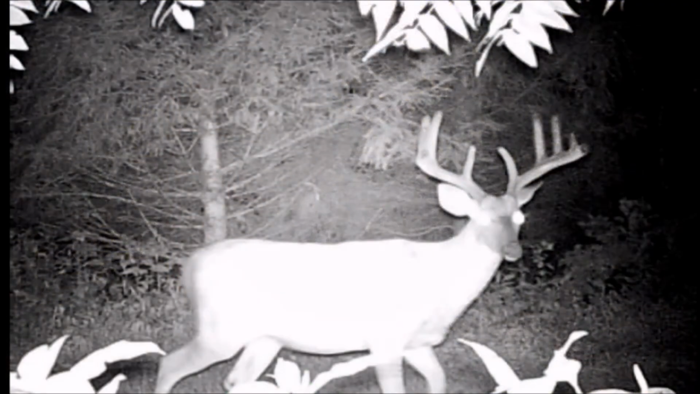Okay, here it is. What a beauty. You can see he's well past his ears. Of course, here he's still in velvet. This is from a video still. I'm pretty sure this buck will go Pope and Young for archery record books, and he's pretty big. You can see he has his ear extended out there, and he's way past that. What a beautiful animal.